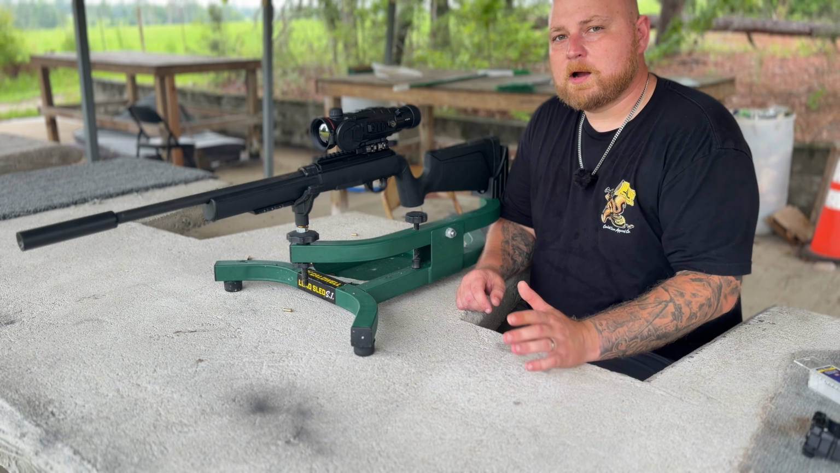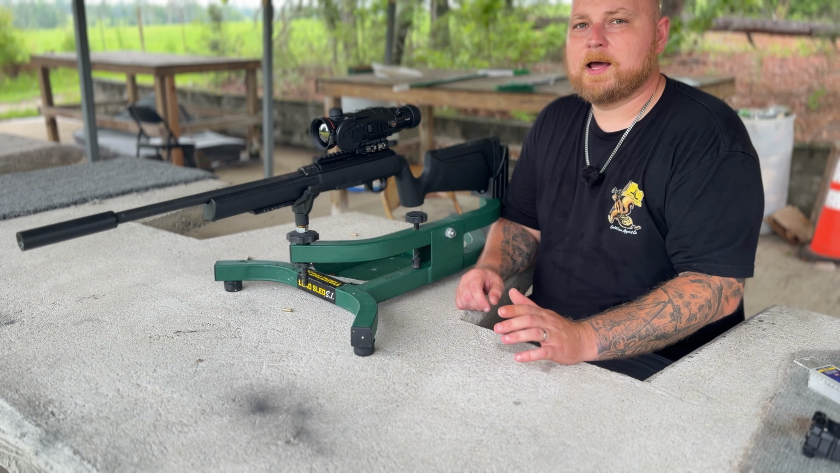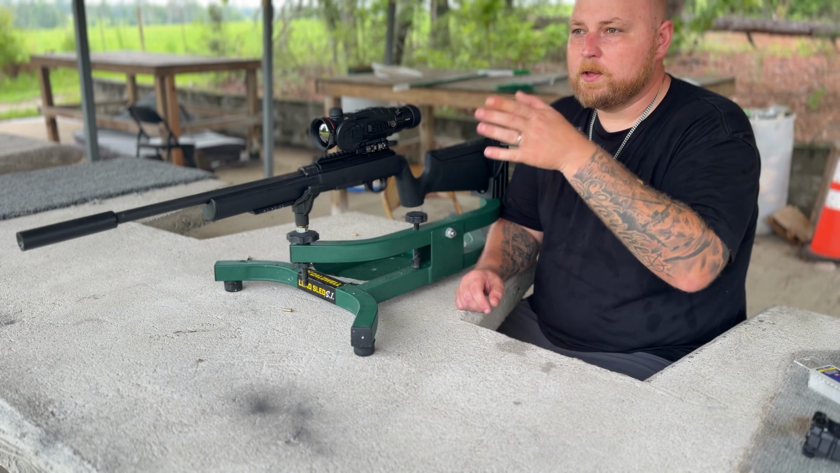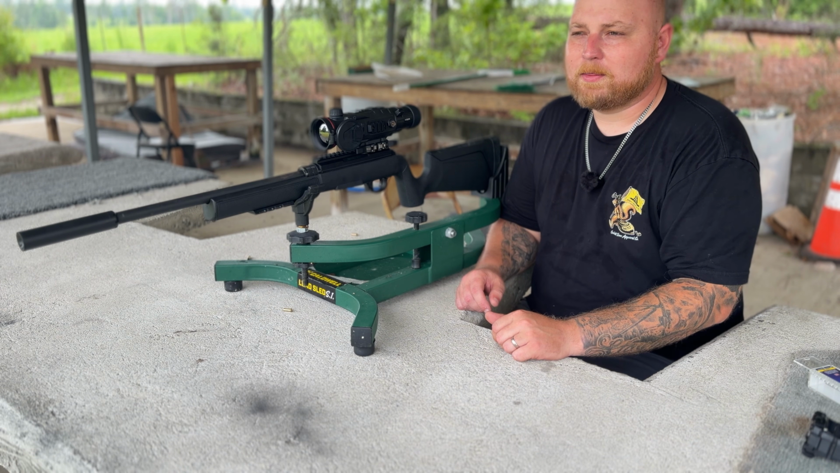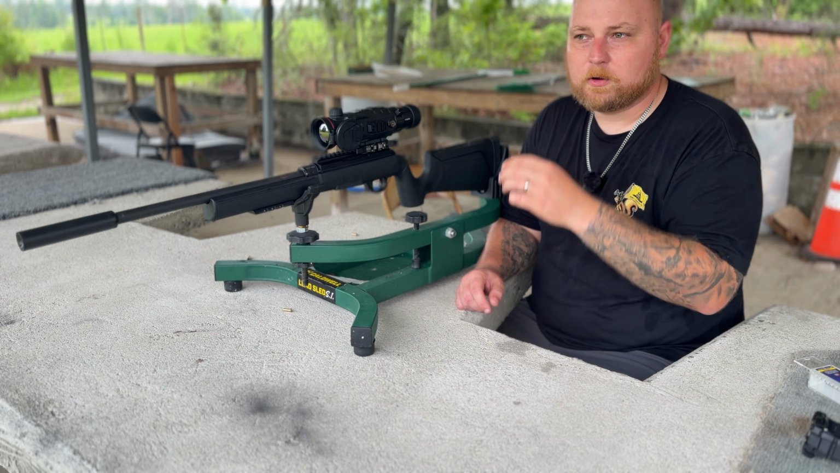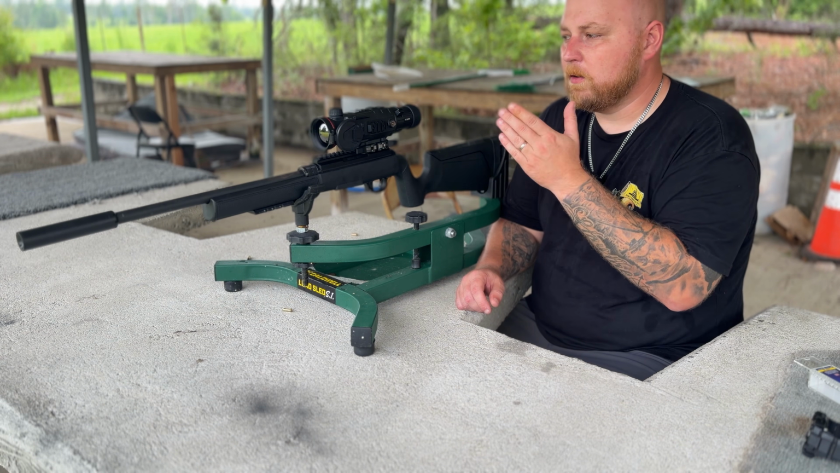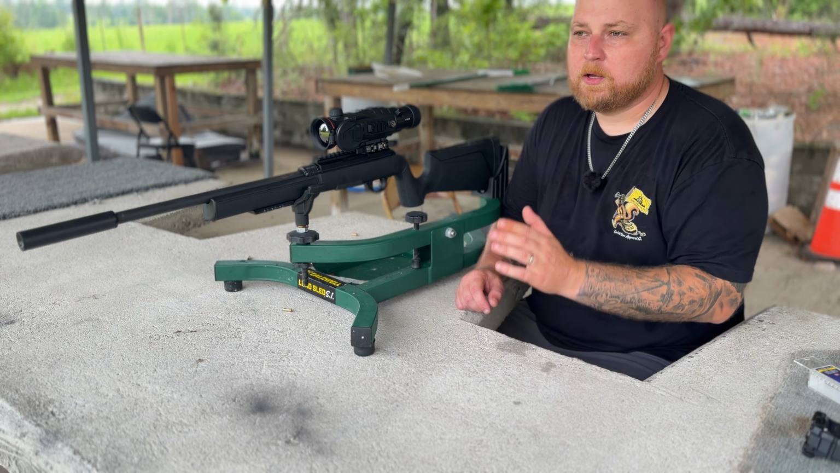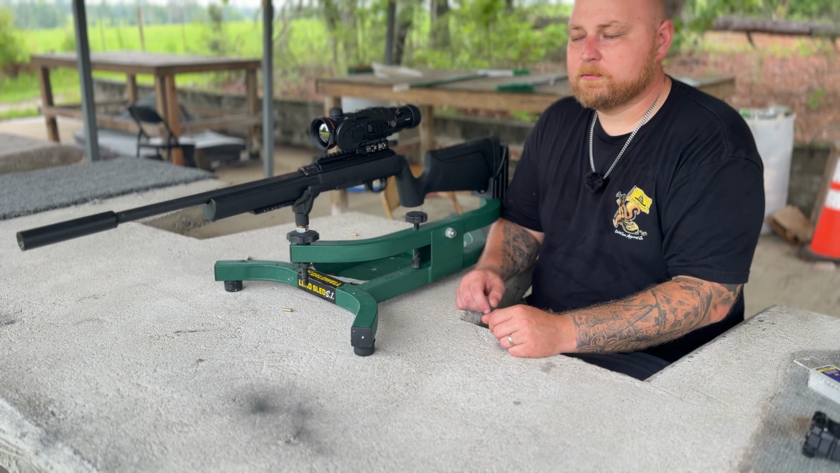All right, now that we've got our rifle zeroed at 50 yards and we've got all of our ballistics typed into Knockpix's ballistic calculator, we have a sign out at, I think it's 147 yards. So we are going to use our built-in drop feature on the unit itself, and we're going to see what it does.